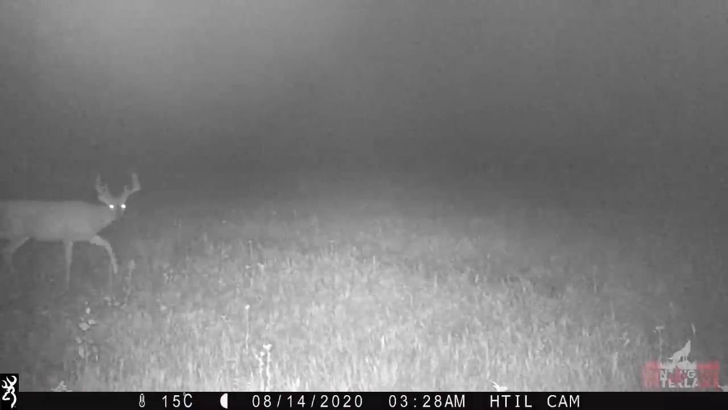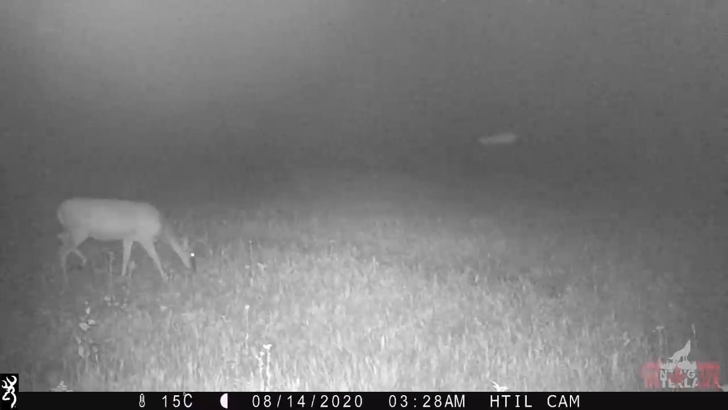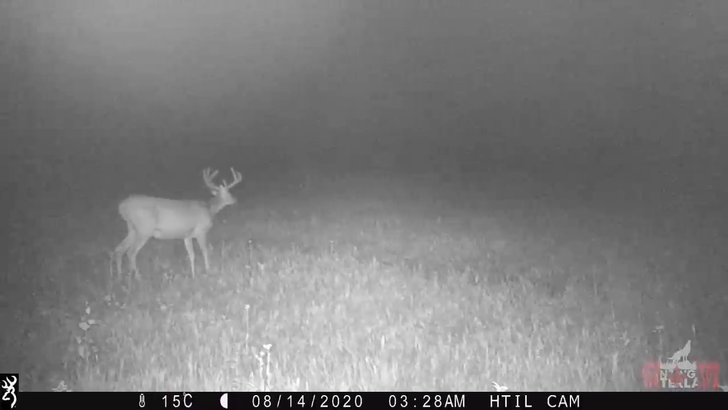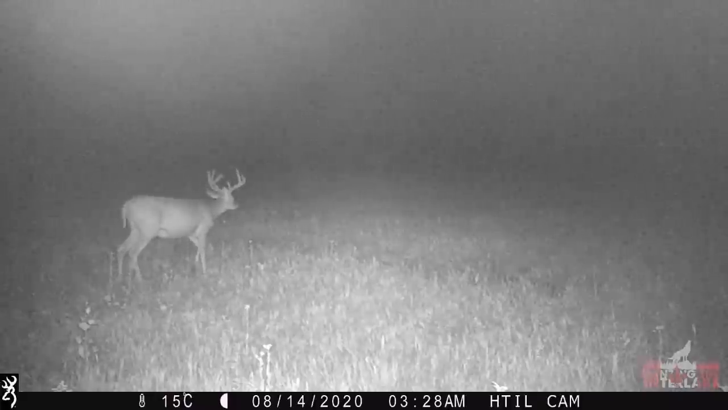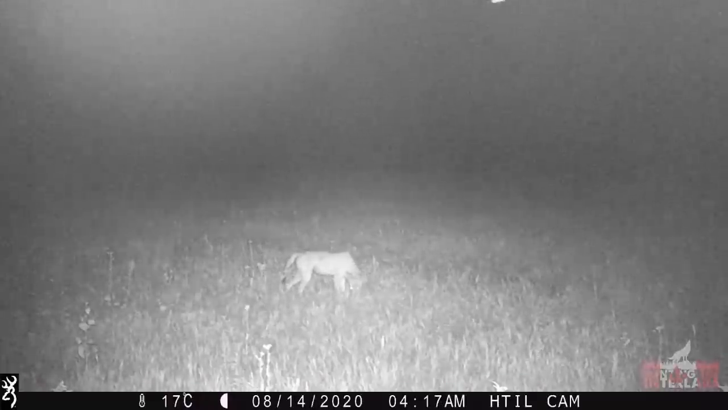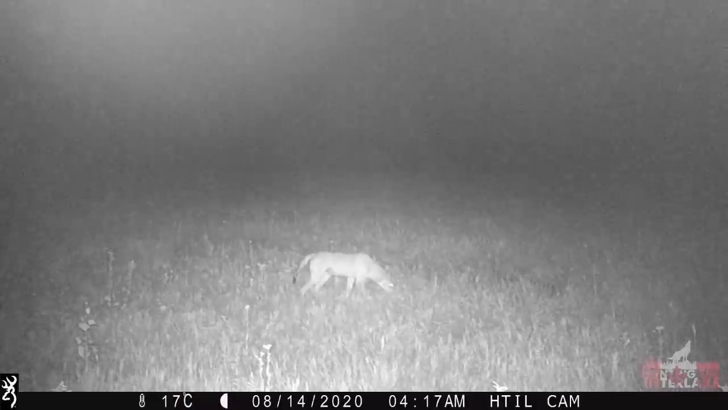At 3:28 a.m. on August 14th, nearly 2 days after the kill, the first whitetail returns in front of this trail camera, a nice young buck. At 4:17 a.m. on the 14th, a coyote shows up, giving you a great perspective of just how big those wolves were.